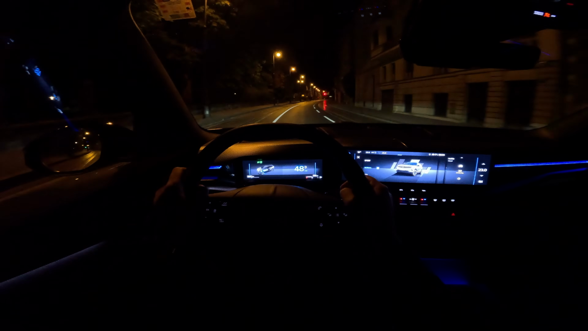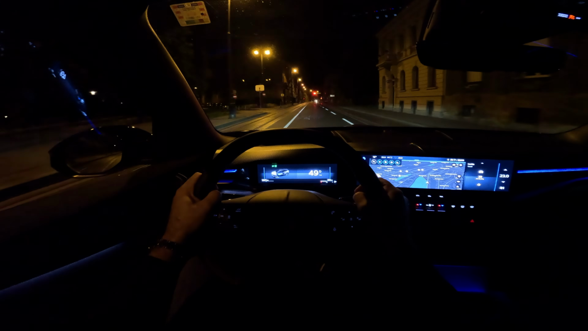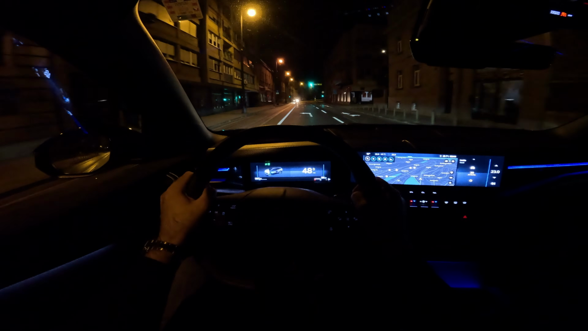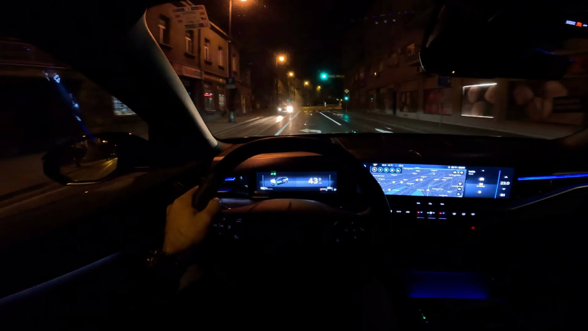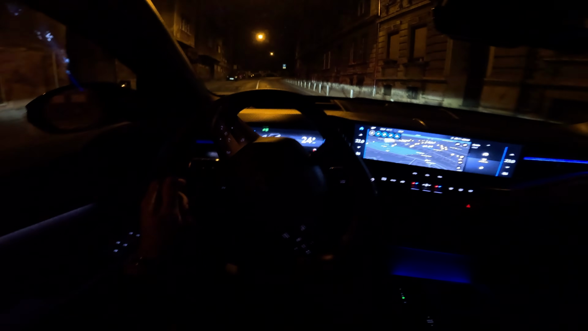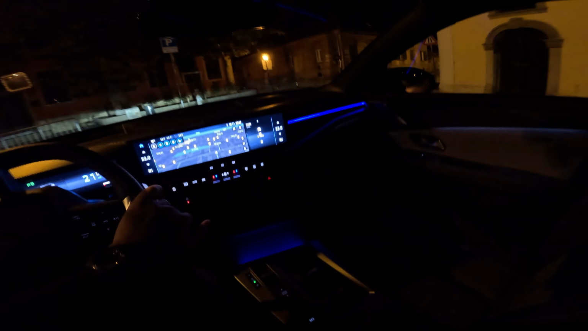0.2 seconds is the acceleration from 0 to 100 kilometers per hour, and the top speed is 202 kilometers per hour for this hybrid 145 model. And now you can just relax and enjoy this drive.